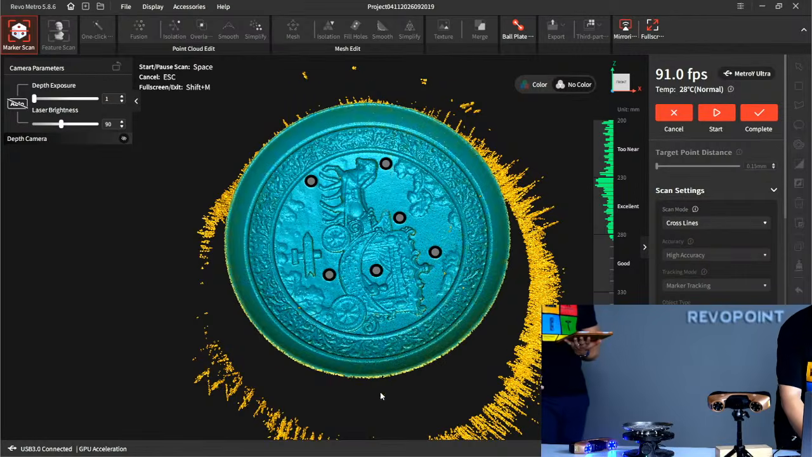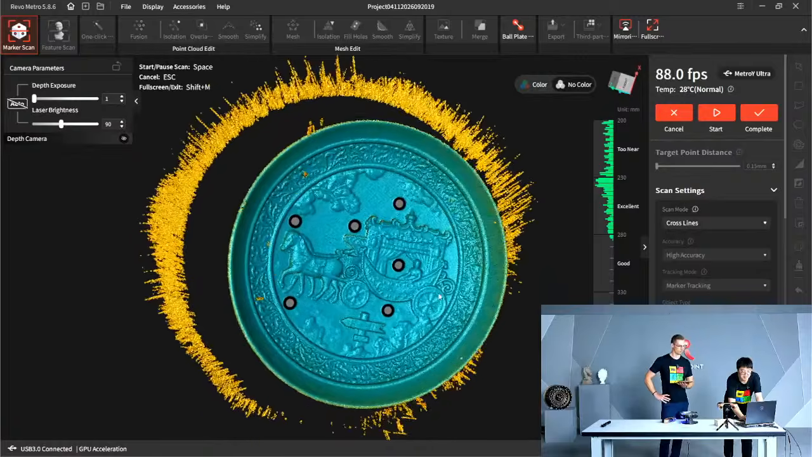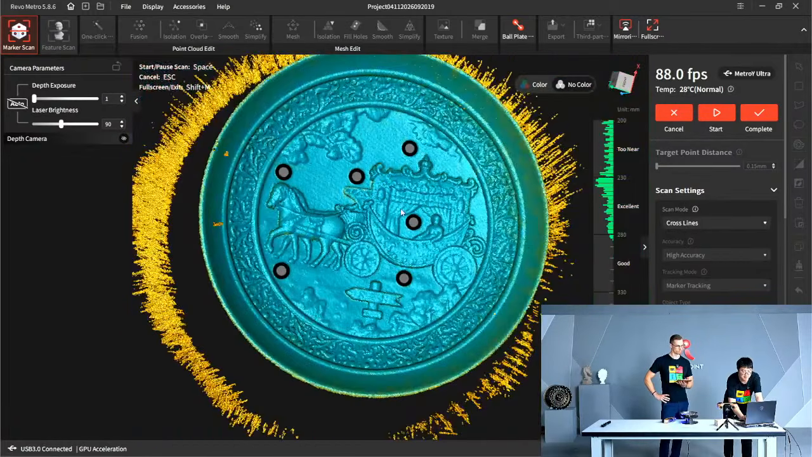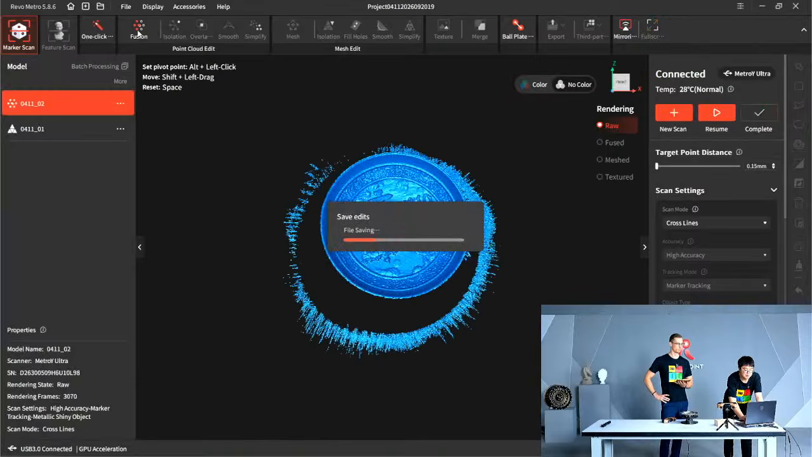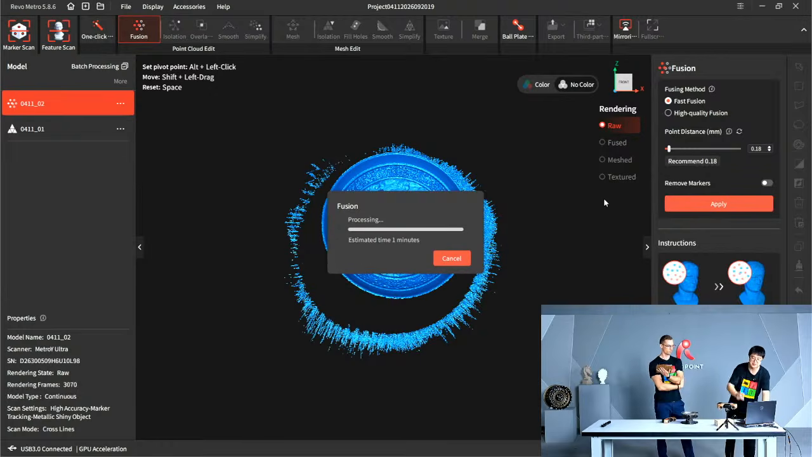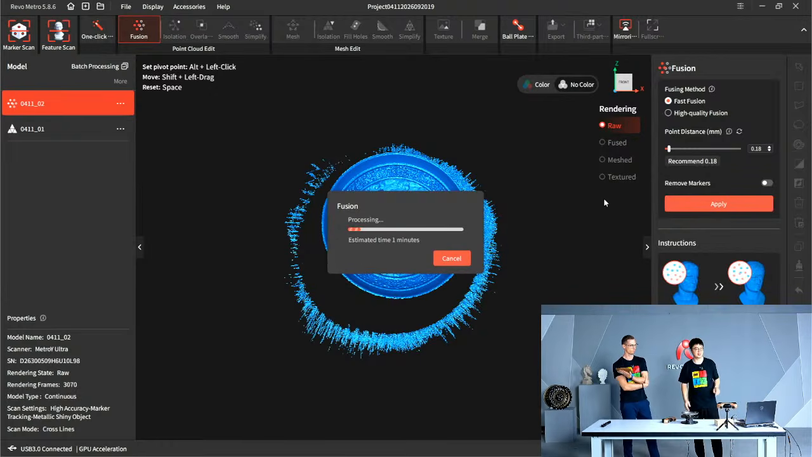Now, pretty much I think I'm done. Even from the raw point cloud, I think the details are already good. Okay, now Fusion. What is it recommending? Recommending 0.18. So let's listen to the software. And let's still not choose high quality. Let's run it on fast Fusion. It's like a second grade, good detail, and let you guys see.